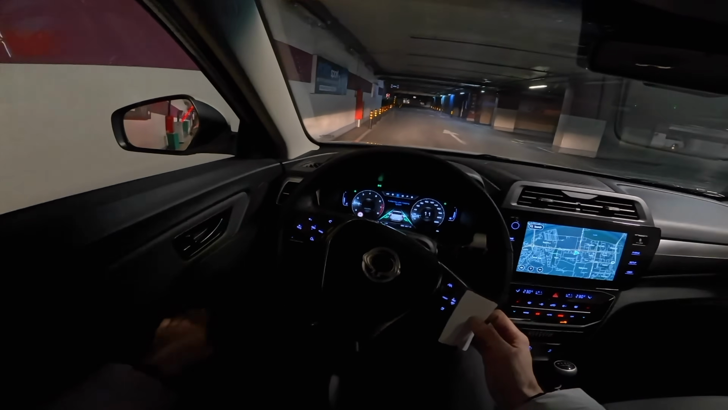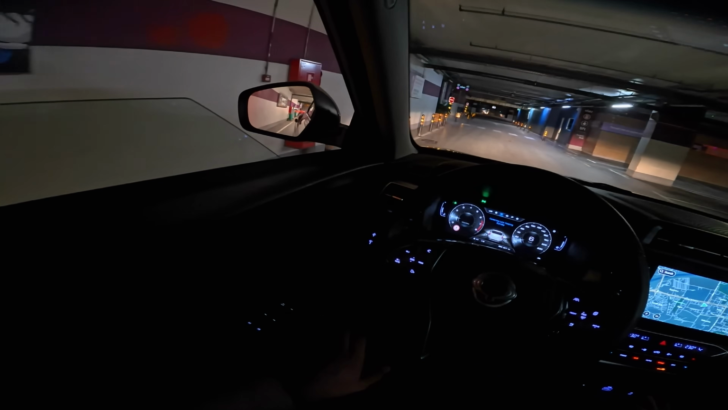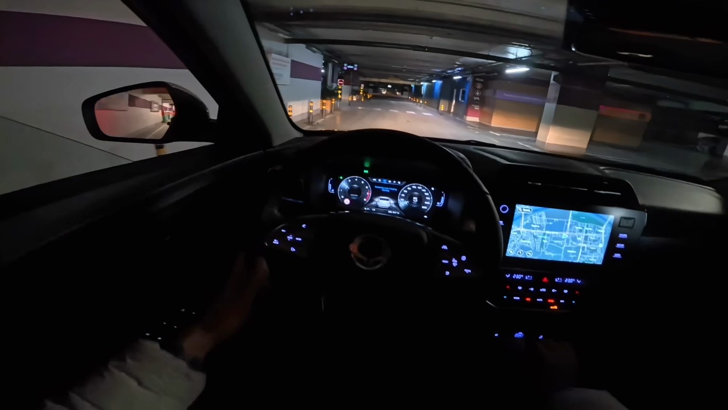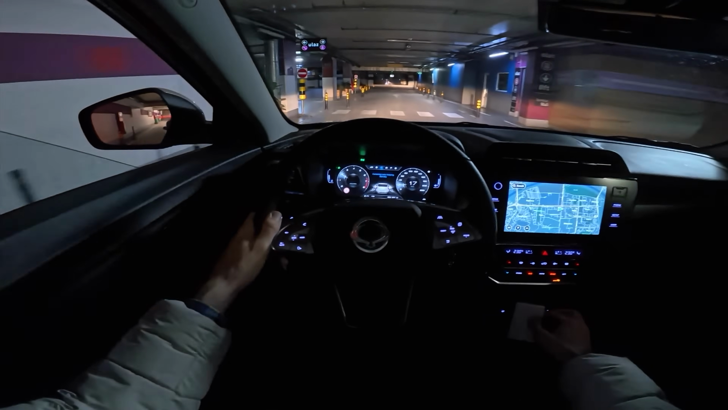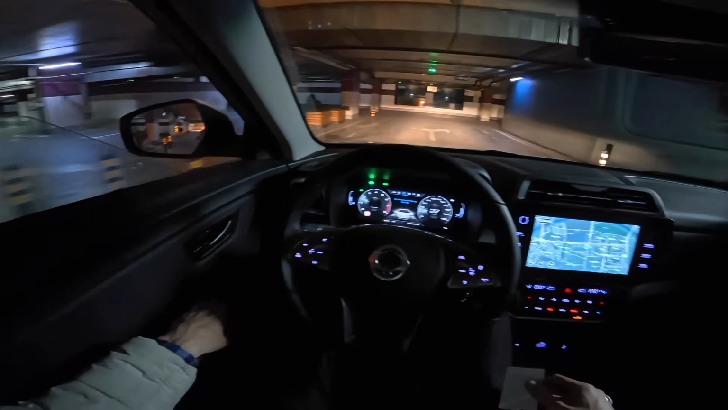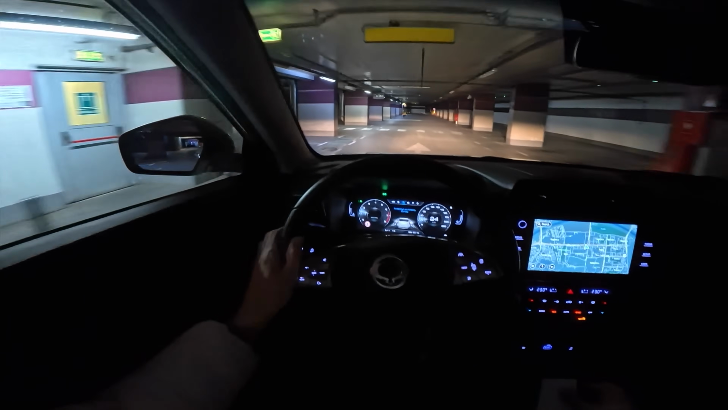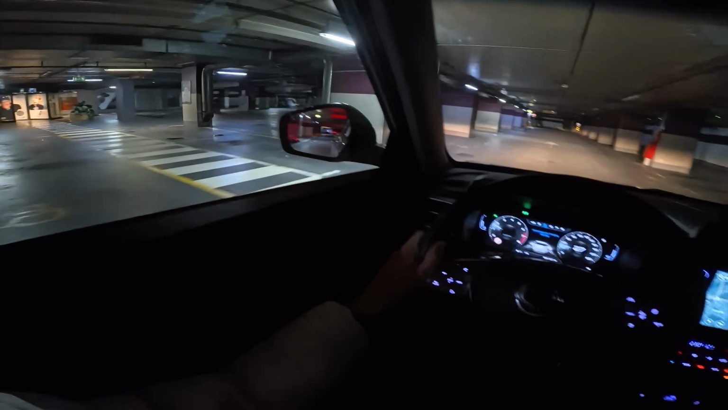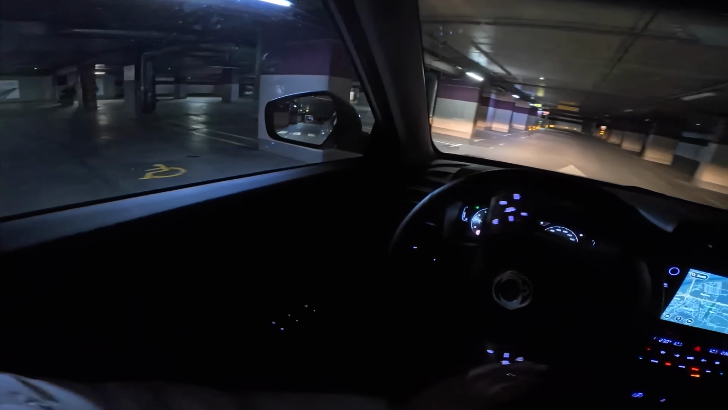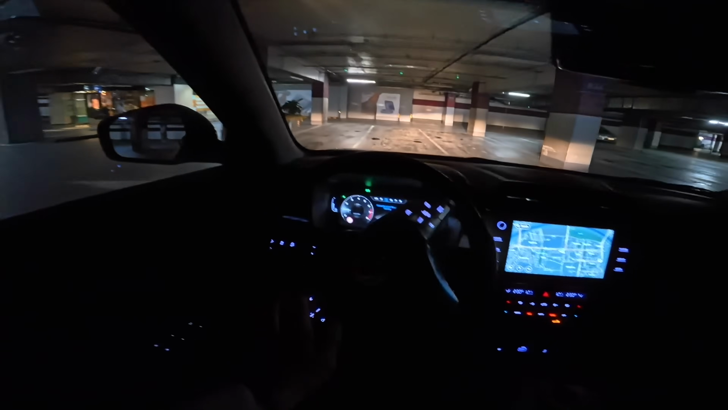Let me just show you the exhaust here. I mean, hear this. Yeah, not really loud, but just like all the modern cars, not too loud, but that's a good thing. So you don't need to be noisy on the streets, especially at night.